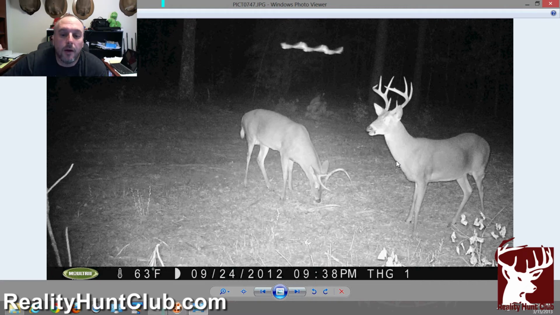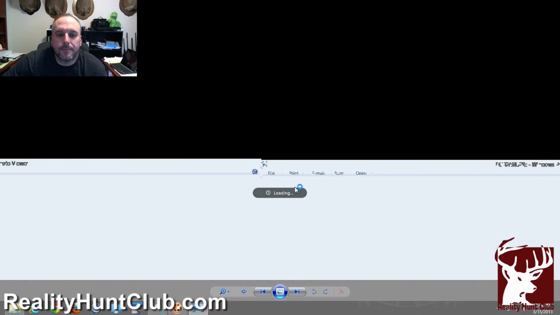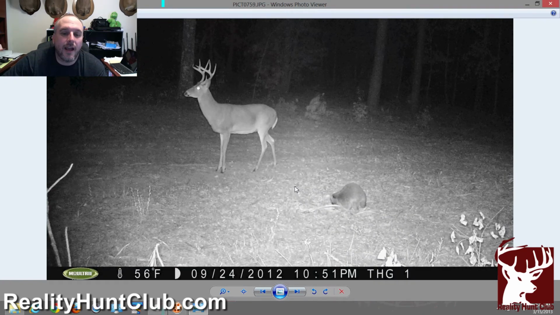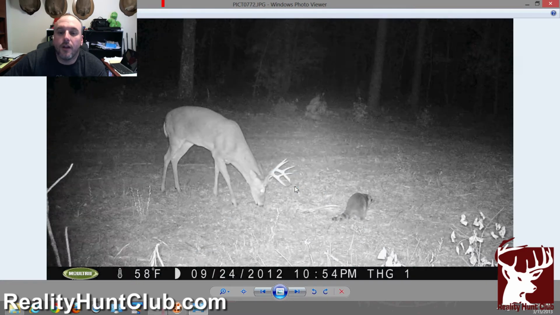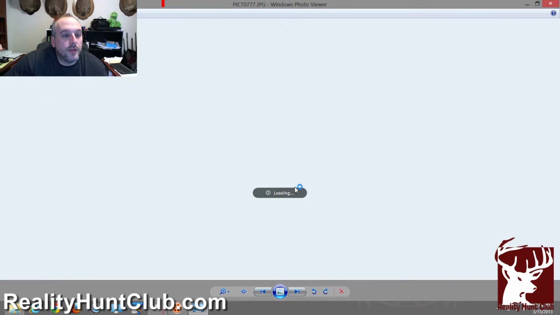I don't know, but I was kind of hoping it was that big six that I just showed you. Not him, but that's the deer I'm leaning toward. This guy in the back right here, the big six. Another deer that we haven't seen would be the waterhole buck.